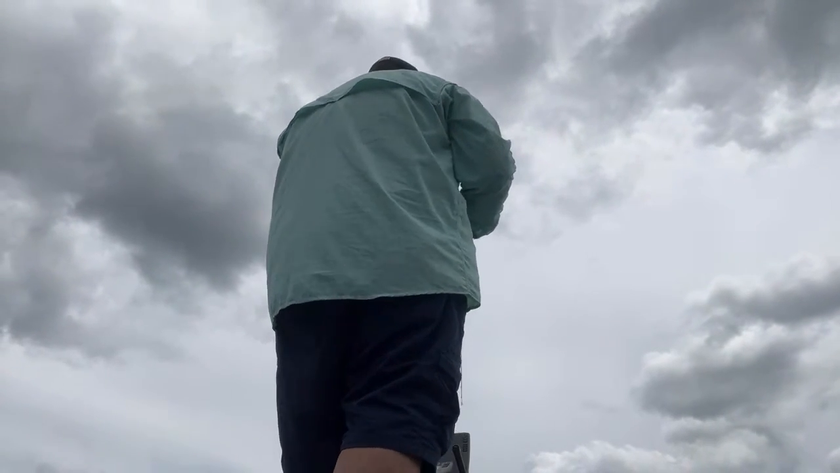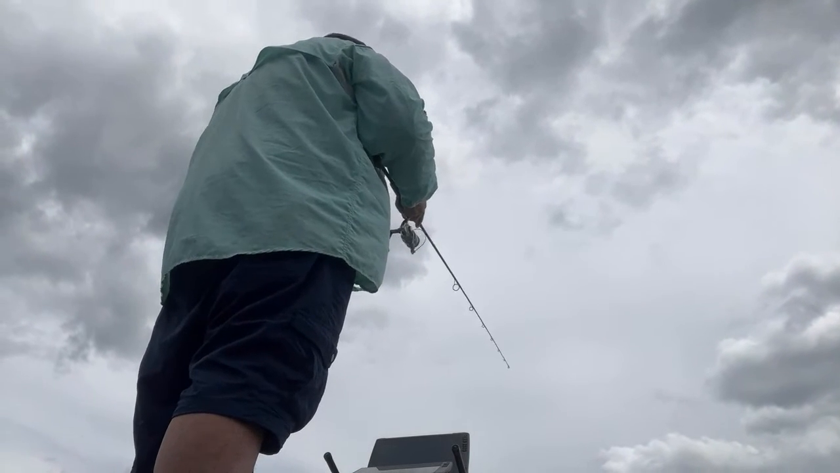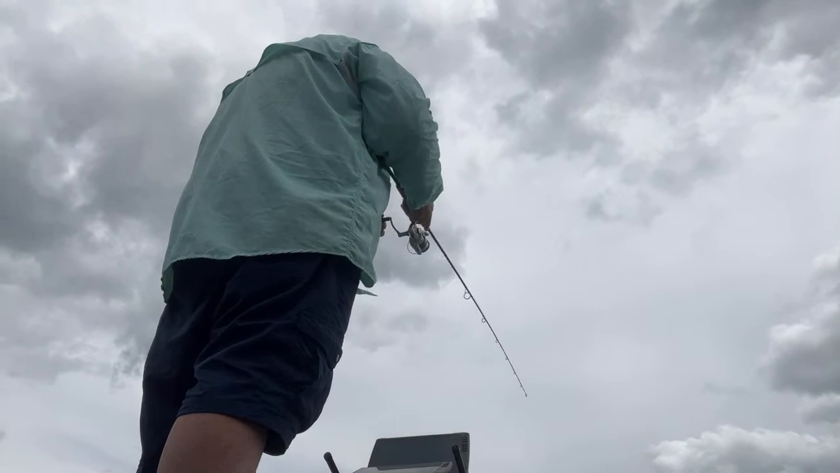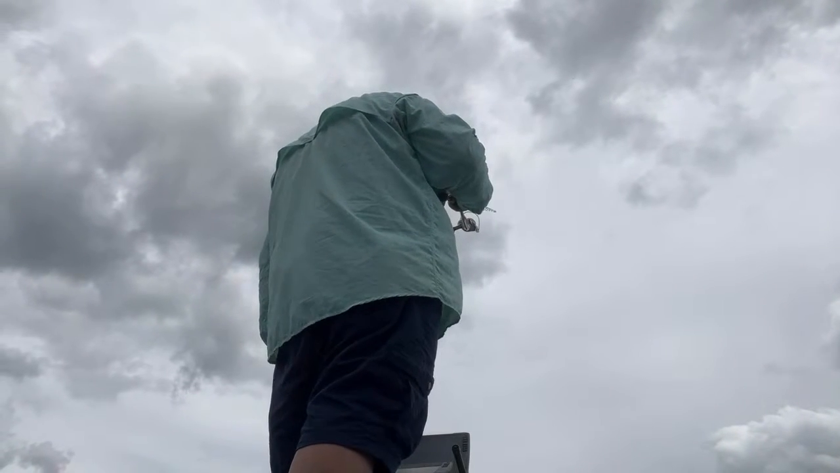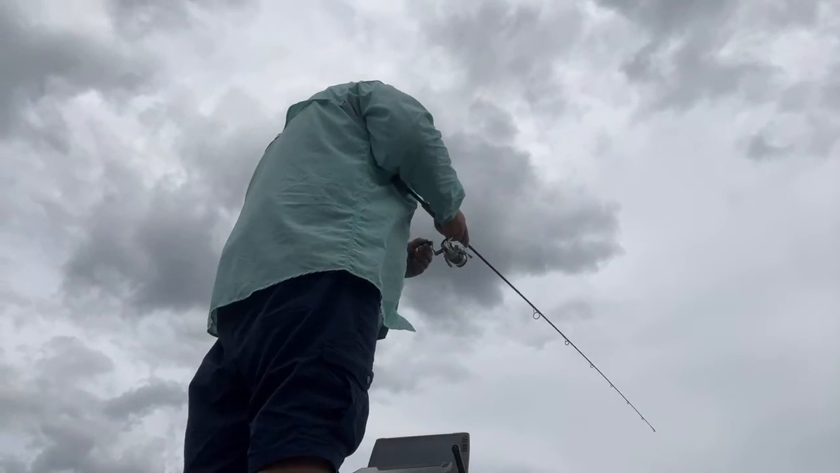All right, we just got into the school. Should be any second now we get a bite. Oh, I think we got a lake trout or a smallmouth in here driving the school around. They kind of took off in a hurry there. That wouldn't be the worst thing, to hook into something that's chasing this school.